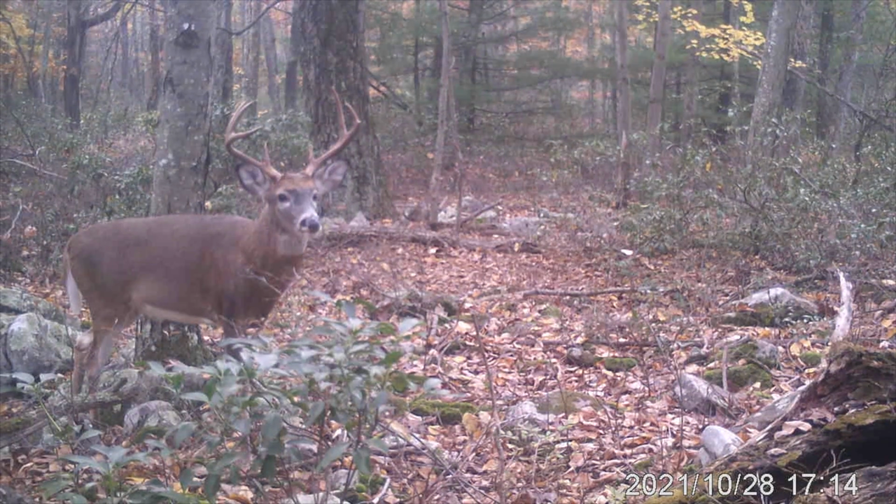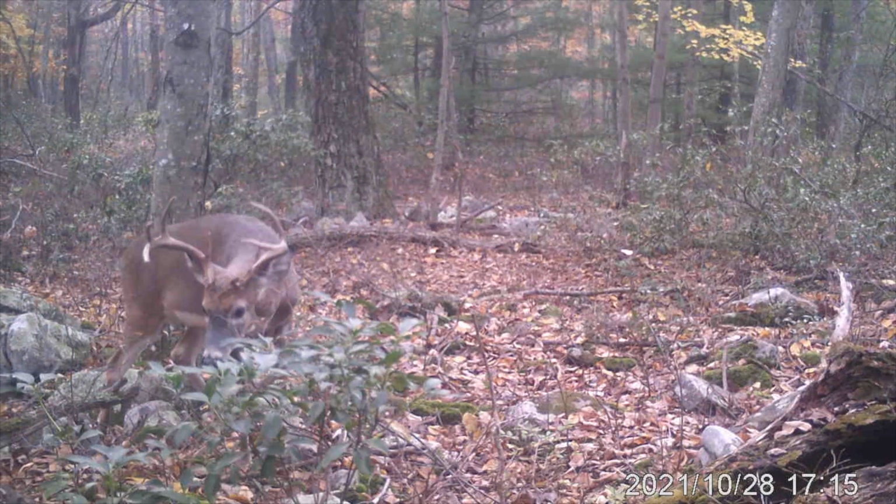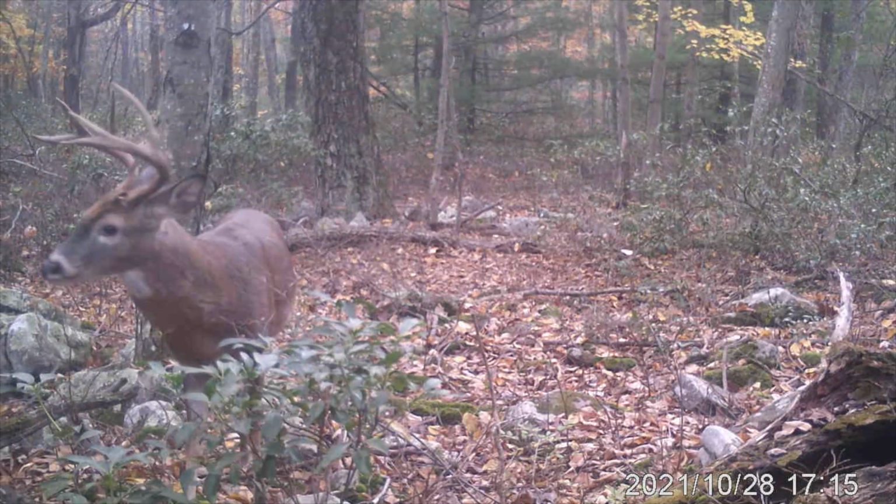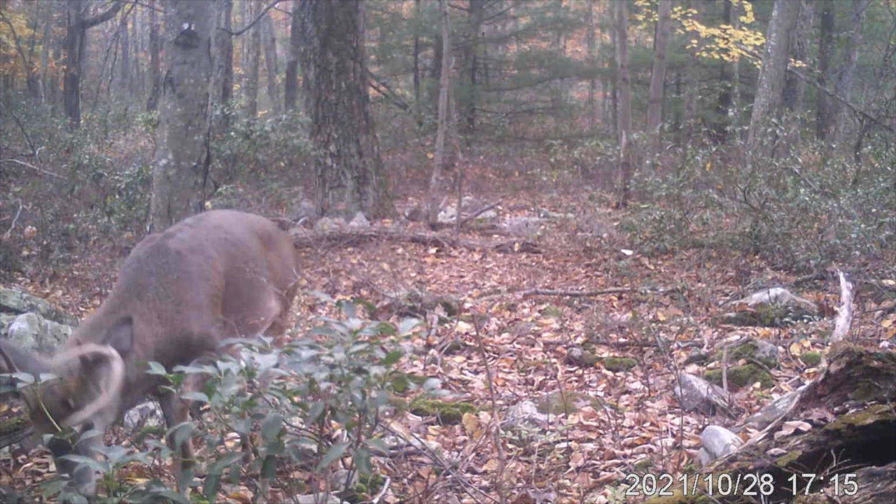I didn't try too hard with that buck there because I know I got trail cam pictures of a really big 8-point. That's the one that I'm targeting. I'm really hoping he comes around. That's the one I want.